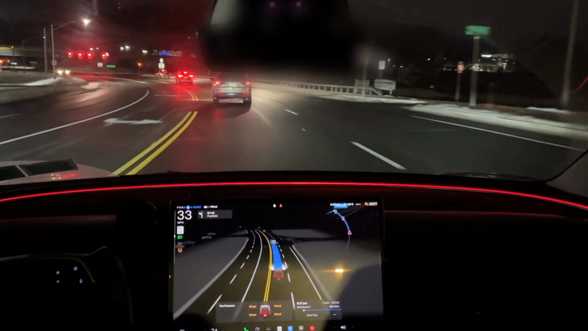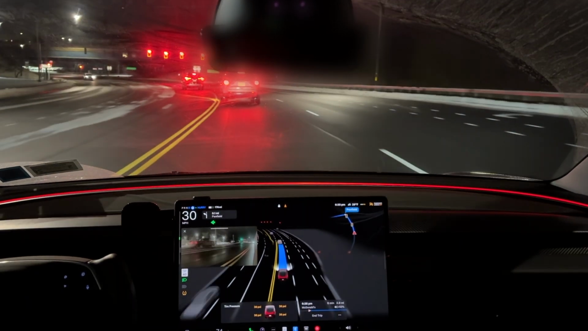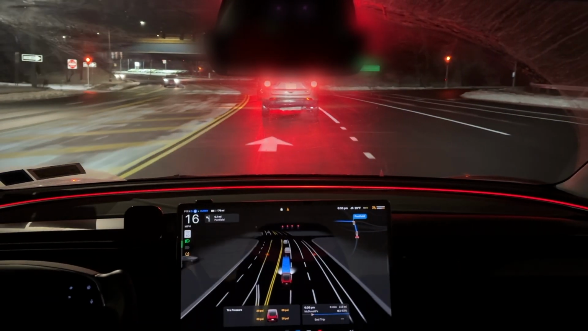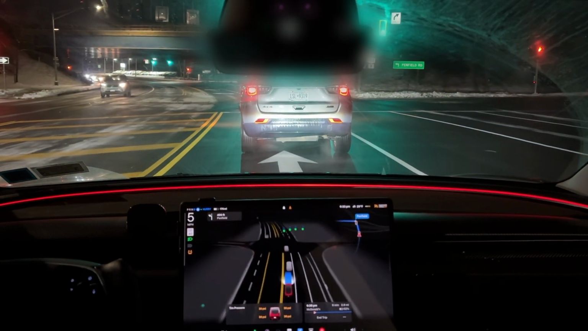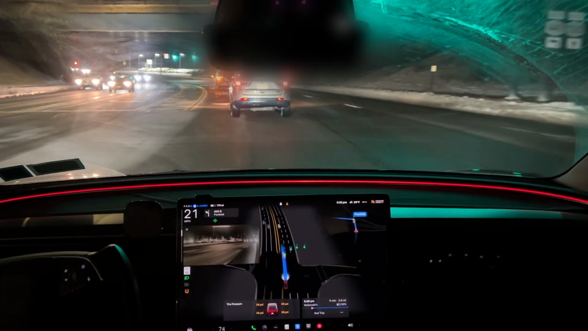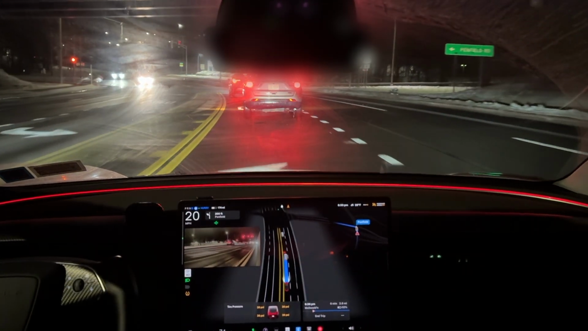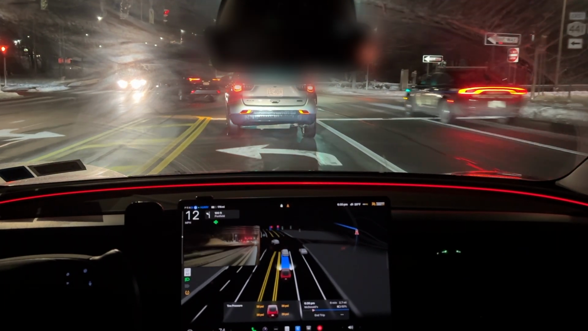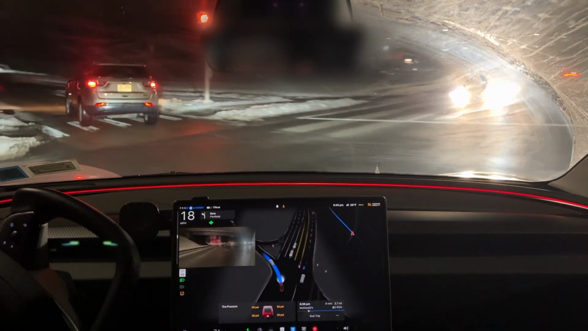I do plan on taking this, hopefully, if all goes well, in a couple weeks on a longer trip. And there I will be able to test full self-driving 13.2.2. Maybe I might test a newer version when it comes out, but regardless, I have full self-driving version 13. But this is getting just great. Tesla pushed out version 12 and 13 within 1 year, and 2024 is going to be even better. There's going to be so much more improvements, and that gets me excited for what's in store in 2025.